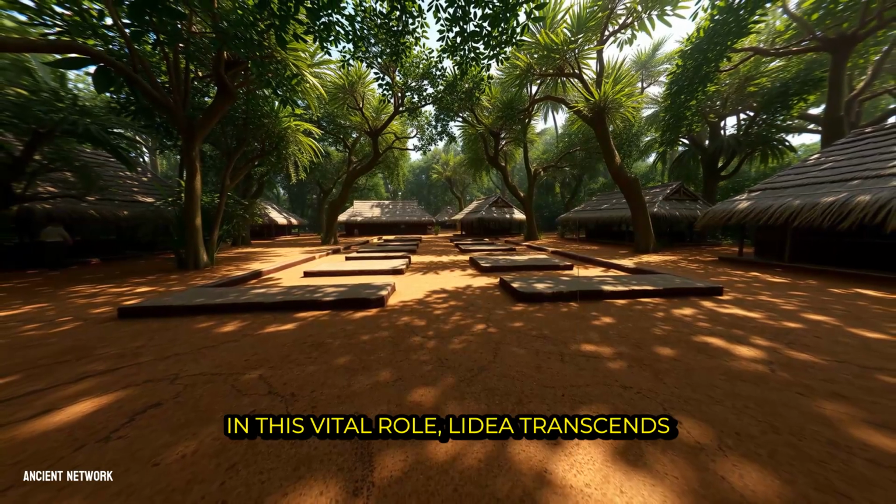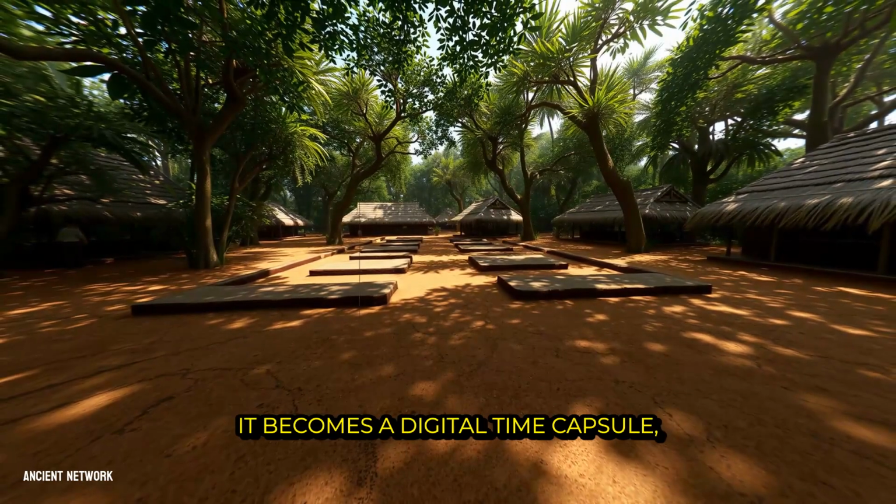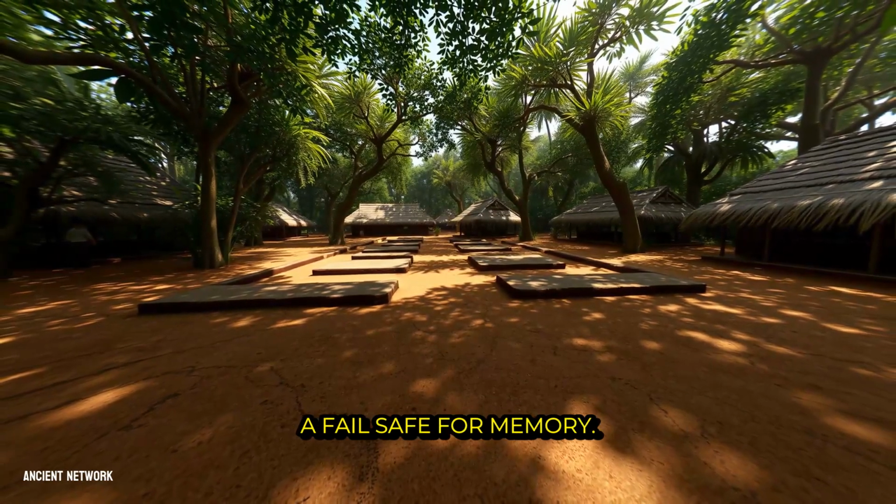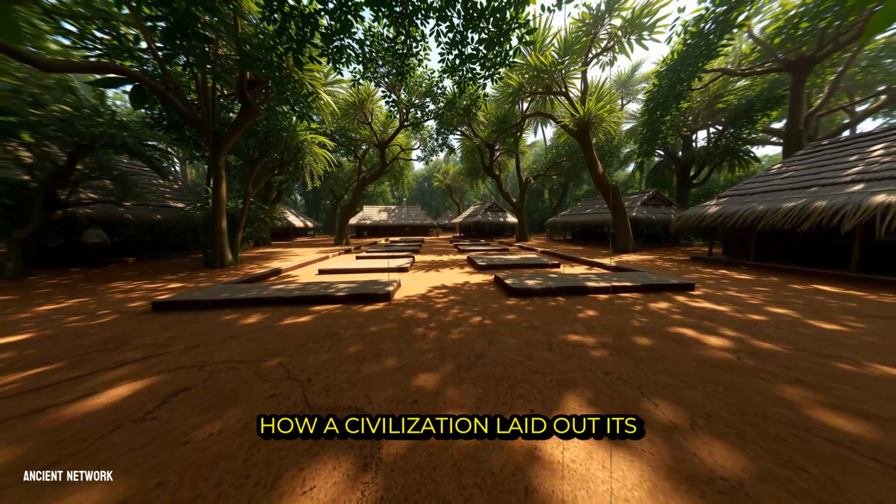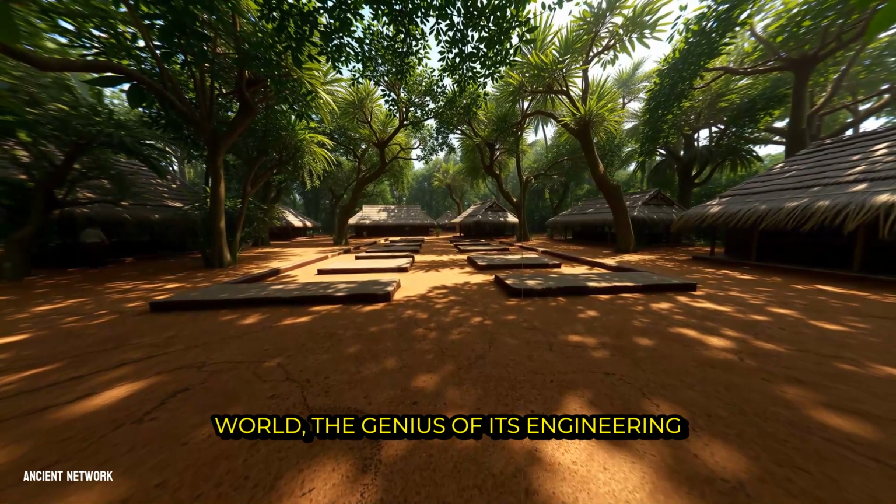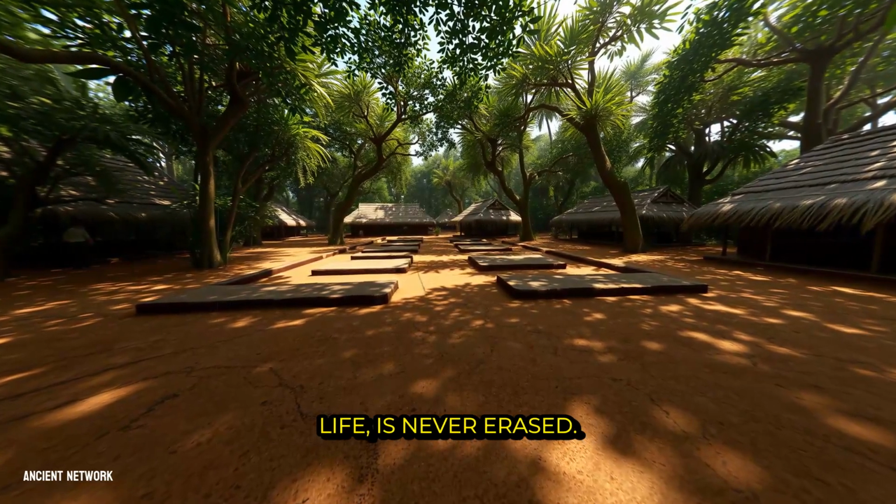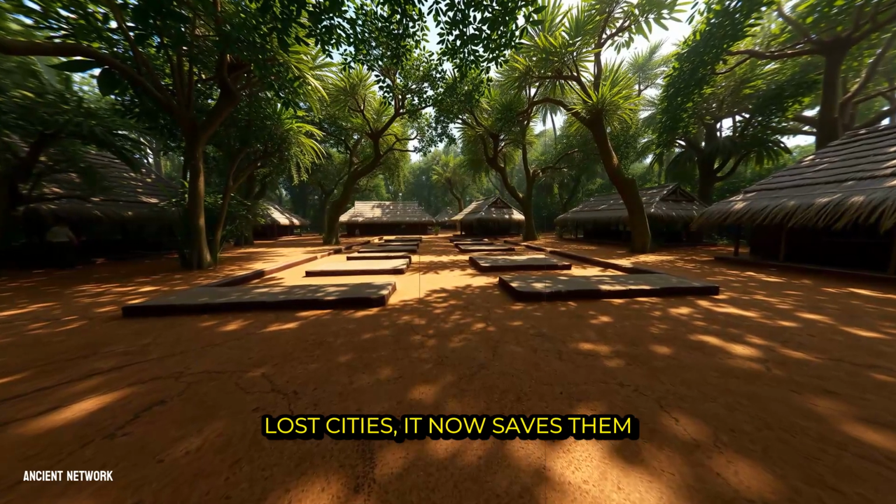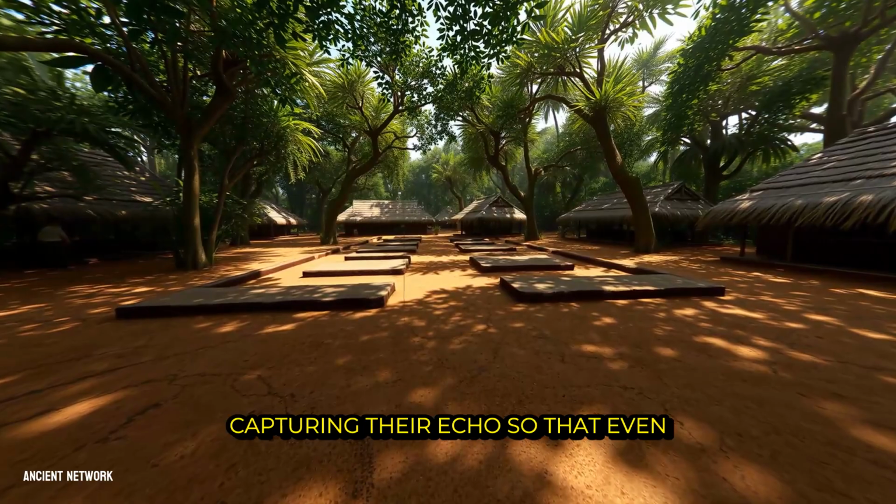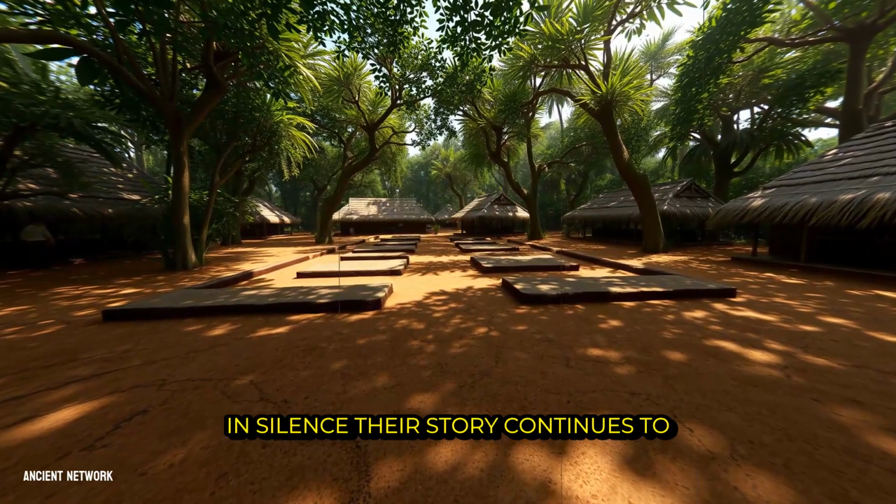In this vital role, LiDAR transcends archaeology. It becomes a digital time capsule, a fail-safe for memory. It ensures that the knowledge of how a civilization laid out its world, the genius of its engineering, and the pattern of its daily life is never erased. The technology does not just find lost cities, it now saves them, capturing their echo so that even in silence, their story continues to speak.